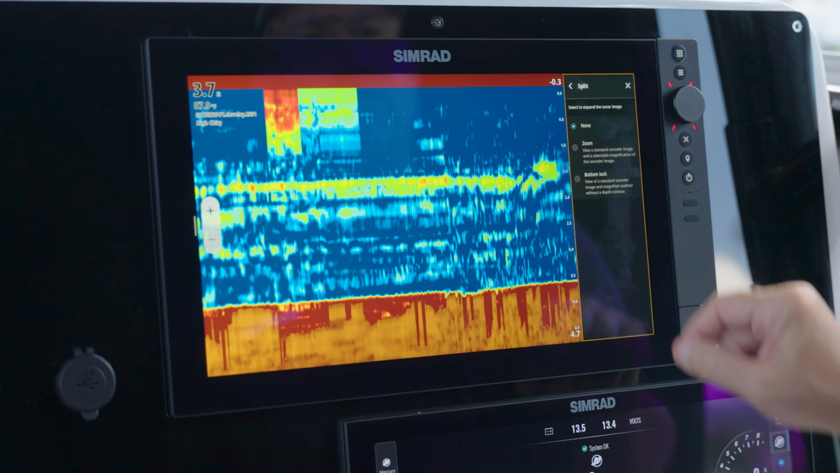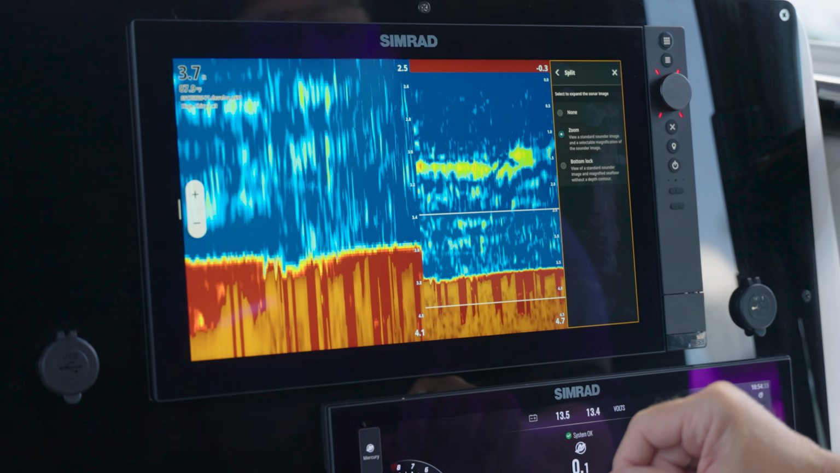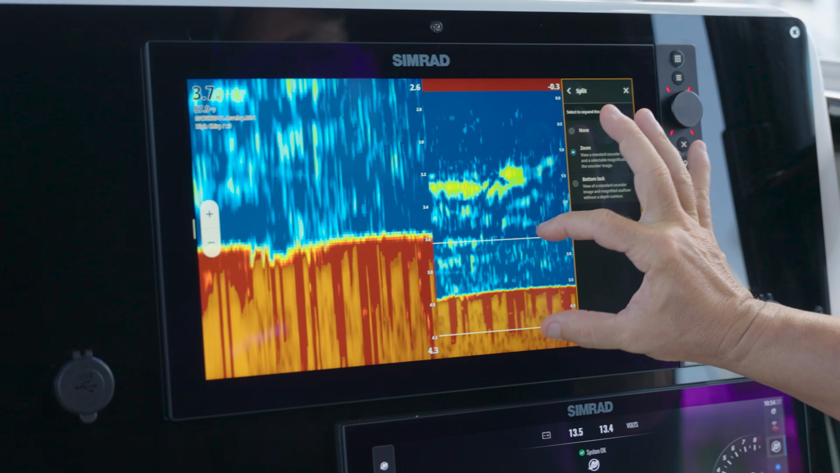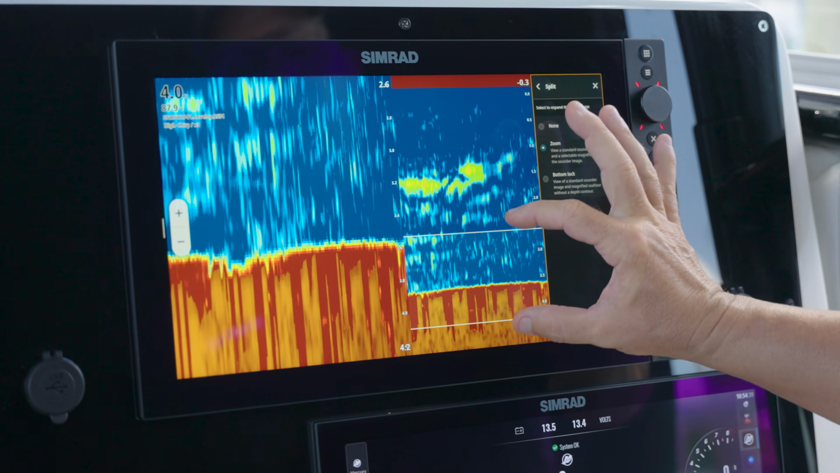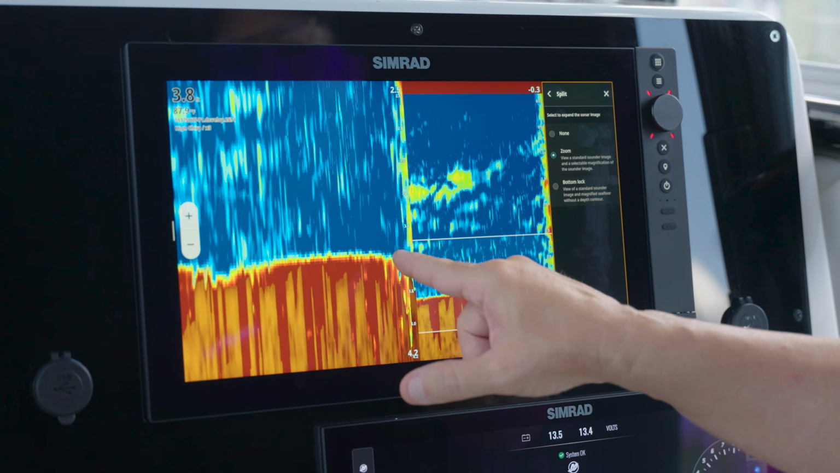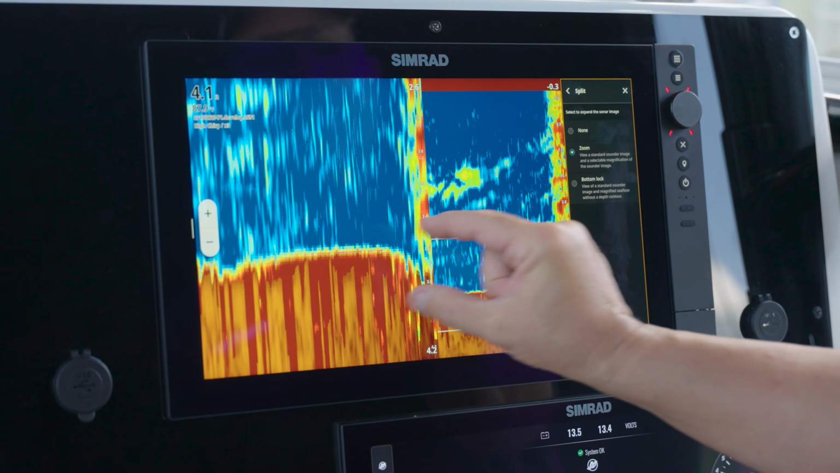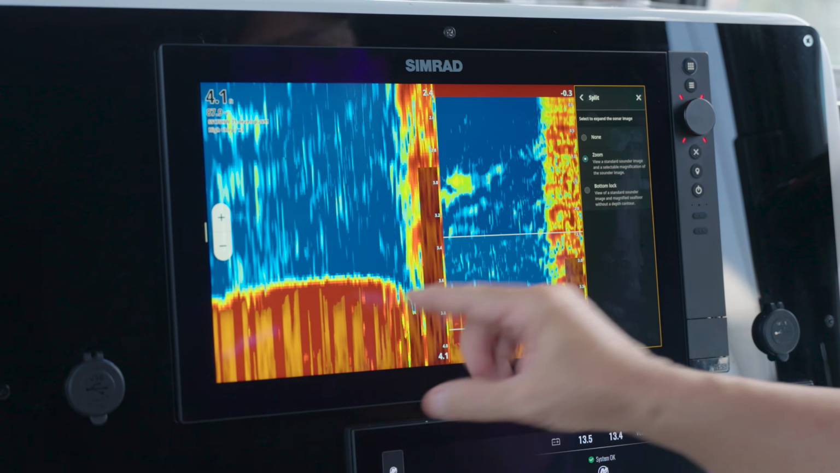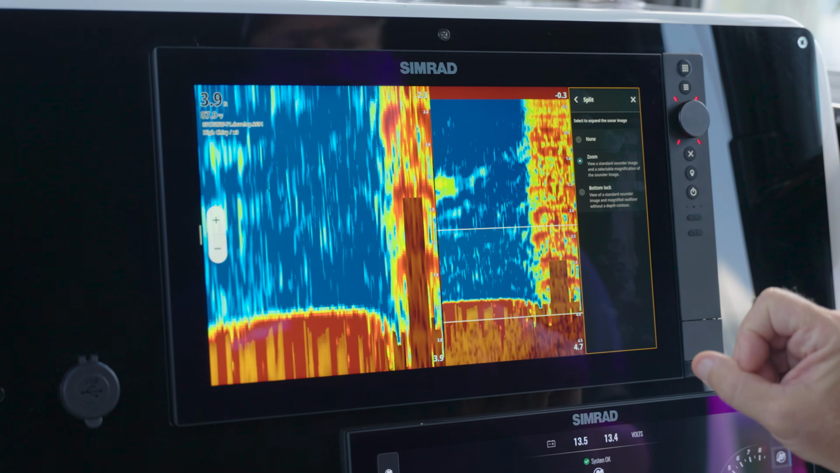This also allows us to do splits. So now I can do a split. So basically, where I'm running this from 0 to 5 feet, you can see this little floating channel here, or box. This is basically where I'm zooming into. So when you're bottom fishing and you want to just look a little bit up off the bottom, now it allows you to do that. So I can actually see closer to the bottom, almost like zooming in on the bottom there.